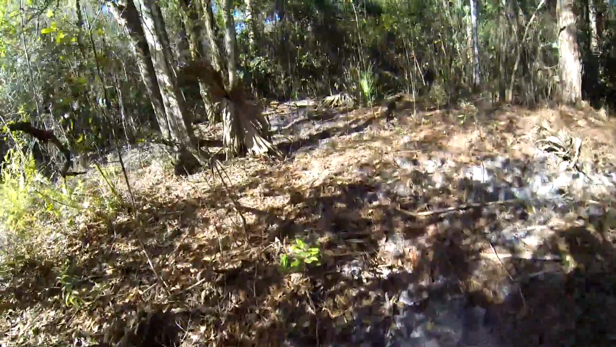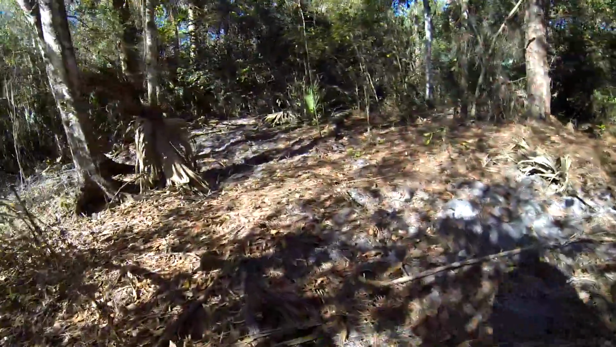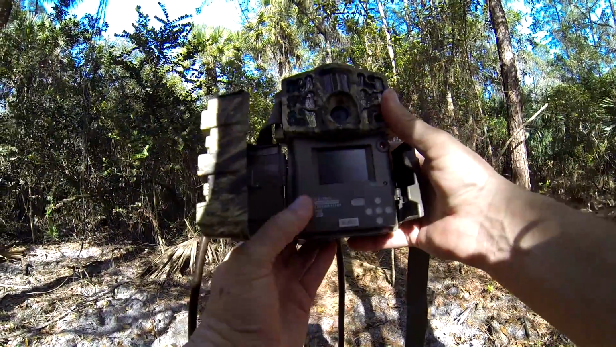So I figured that an animal that didn't make the turn to the left would just keep continuing on straight through here, and I put my camera right here on this tree. So there it is. Let's power it up, see if it's working.